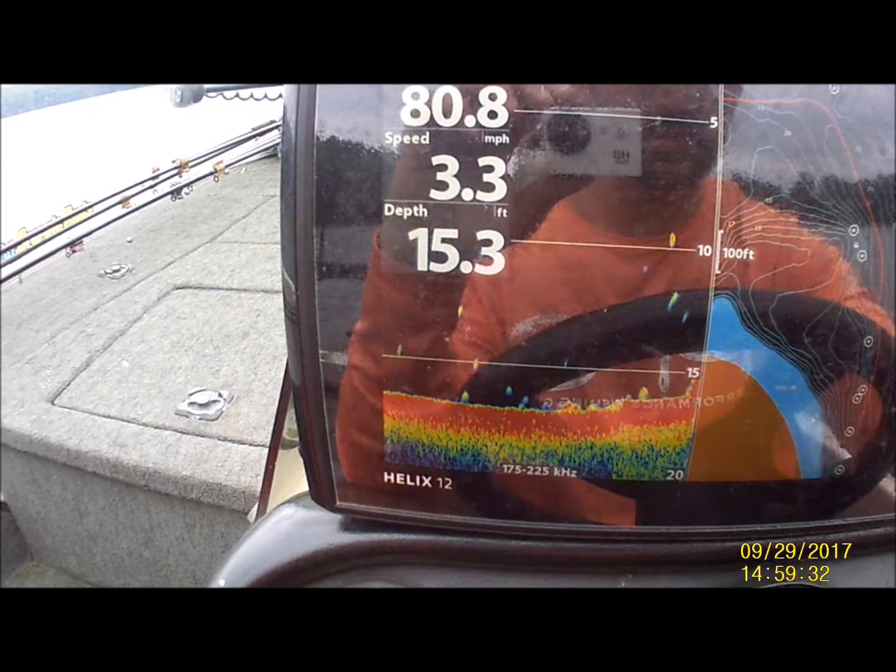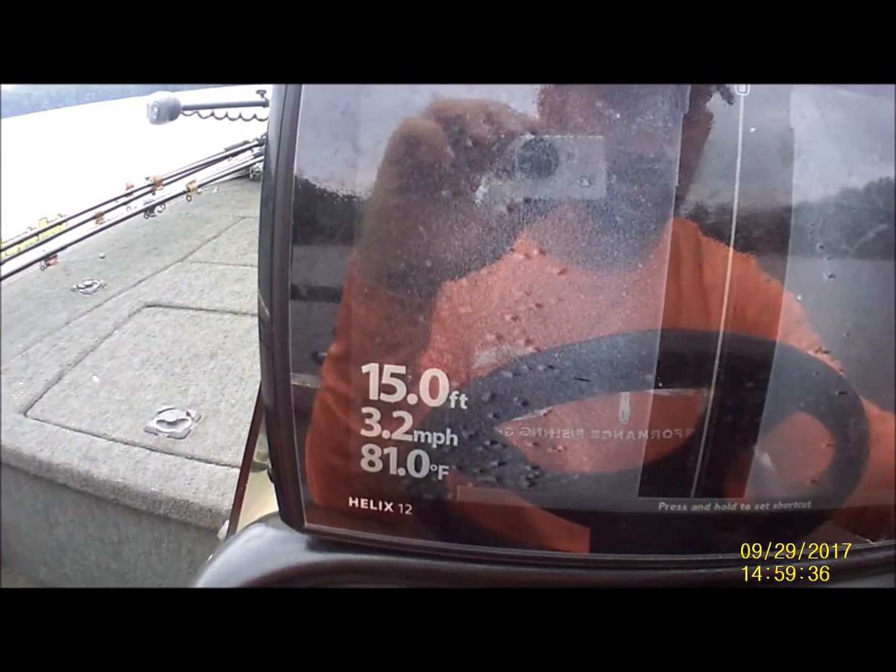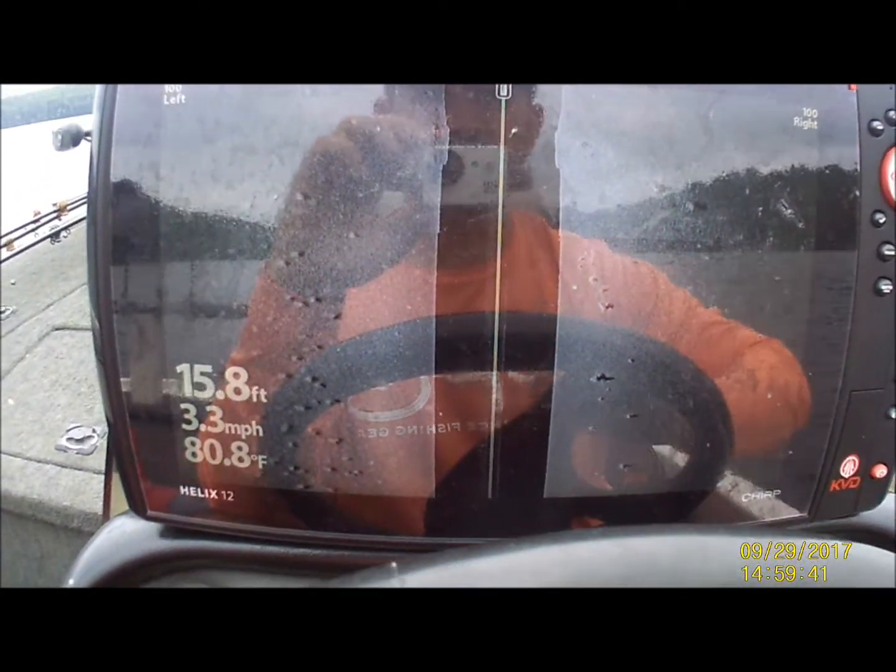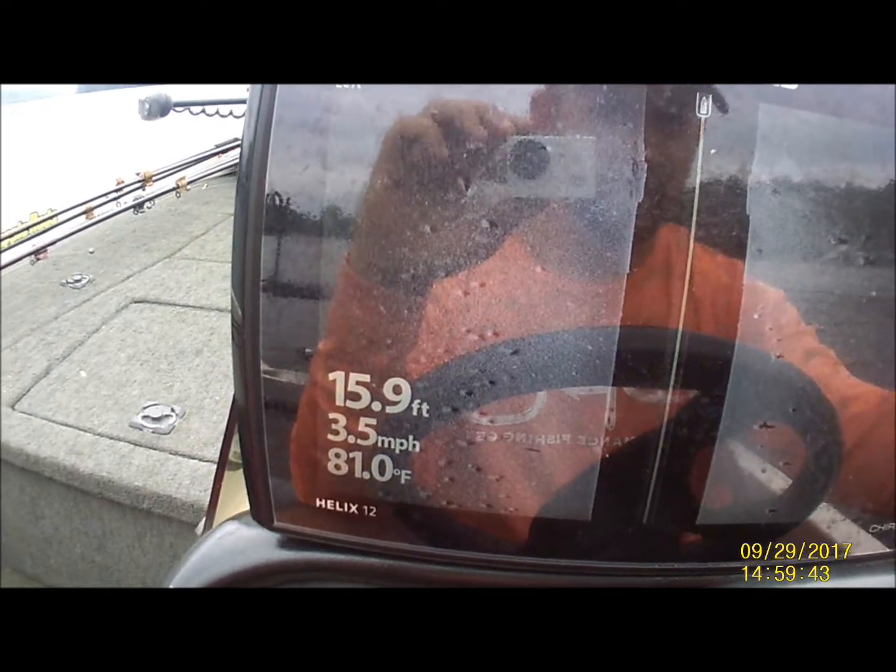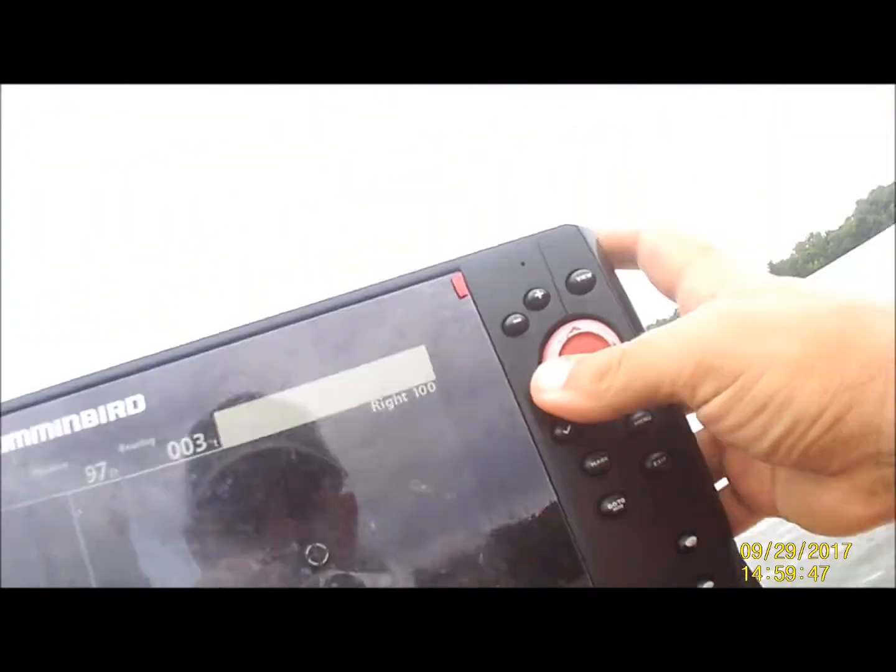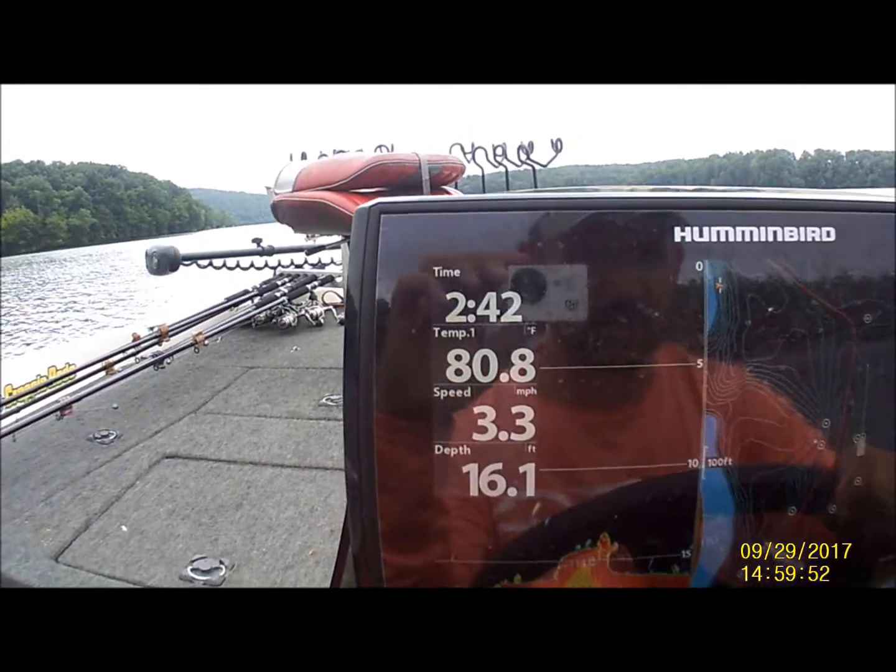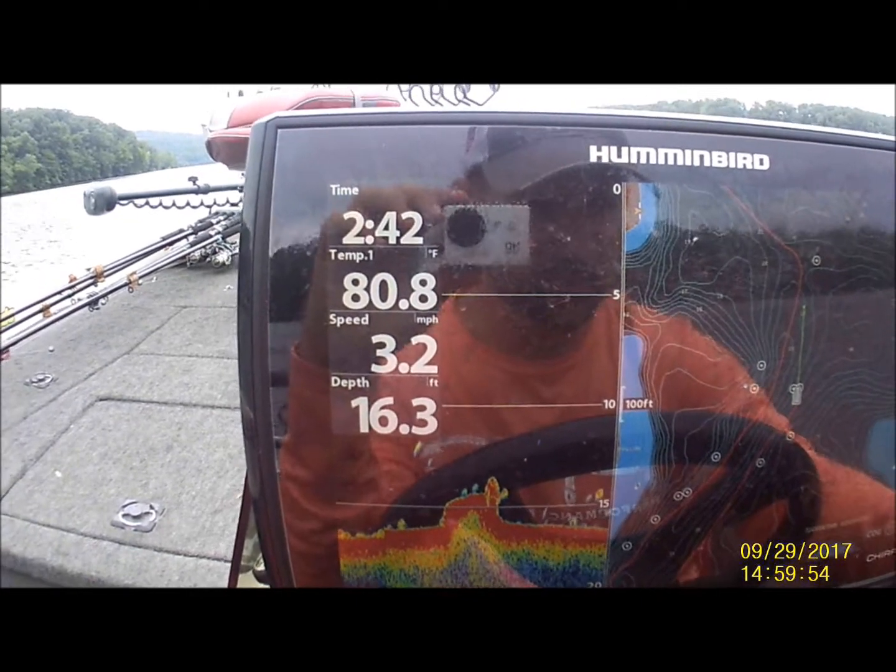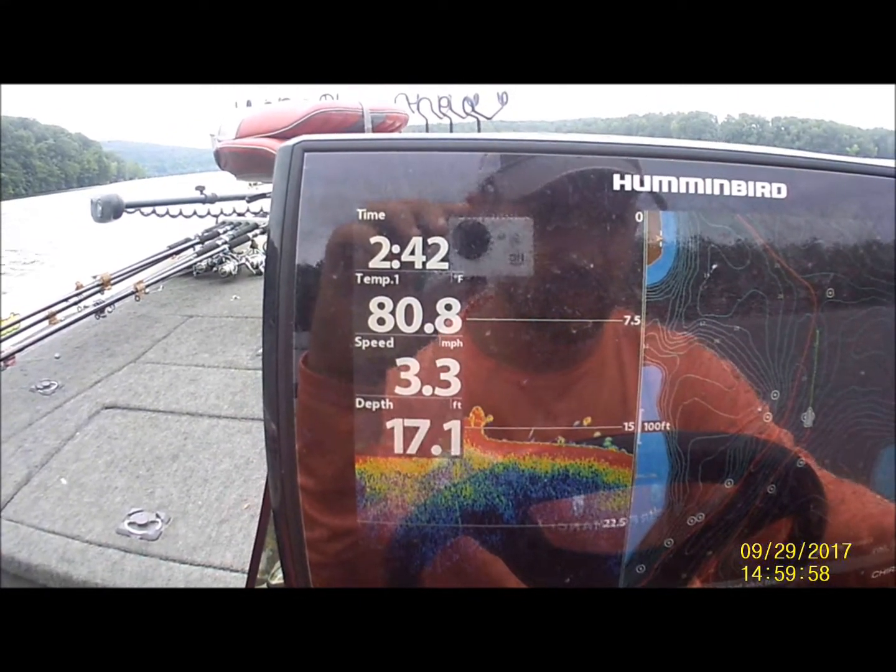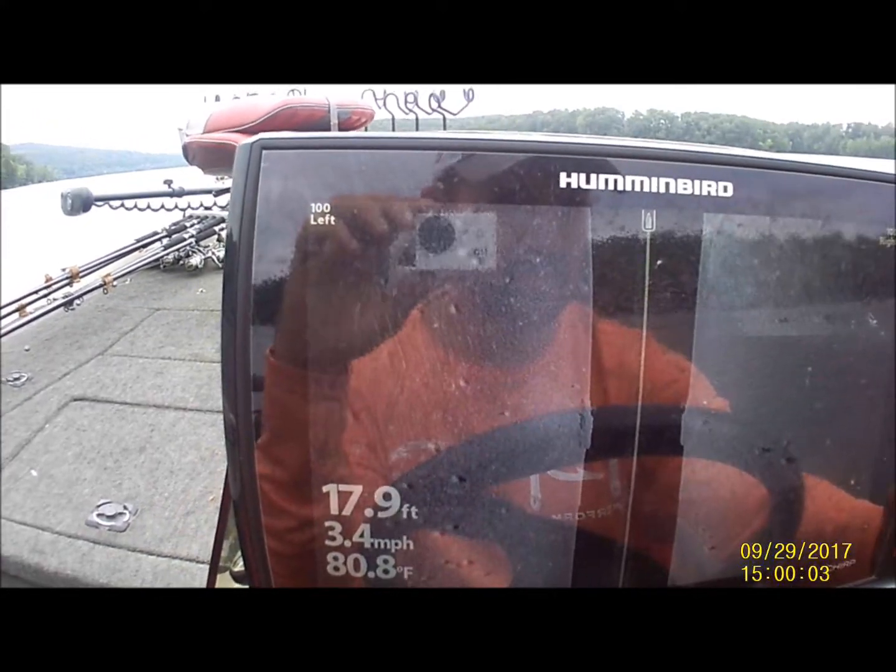You can see just a few suspended fish here. We're coming up on this little hump. Hope you can see that. I'm going to mark this right here. Nice cluster. Come out here to a lake I have not been on in, Lord, it's probably been 8 or 9 years. And we're going to see if we can find some fish here in the summertime.